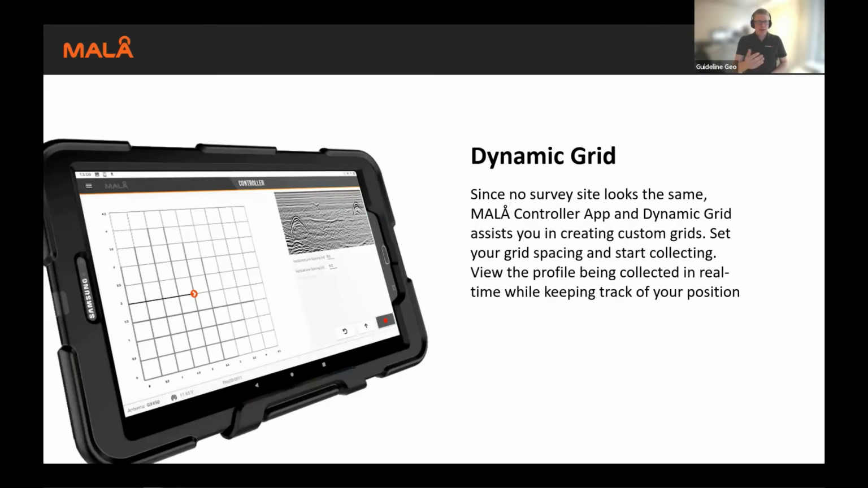If you're working, for example, indoors, or if you have a need to carry out a 3D grid, then the dynamic grid functionality will help you along the way. It will aid you to collect the data in a good way, and of course this is possible to import directly into MALÅ Vision and to be processed fairly quickly.